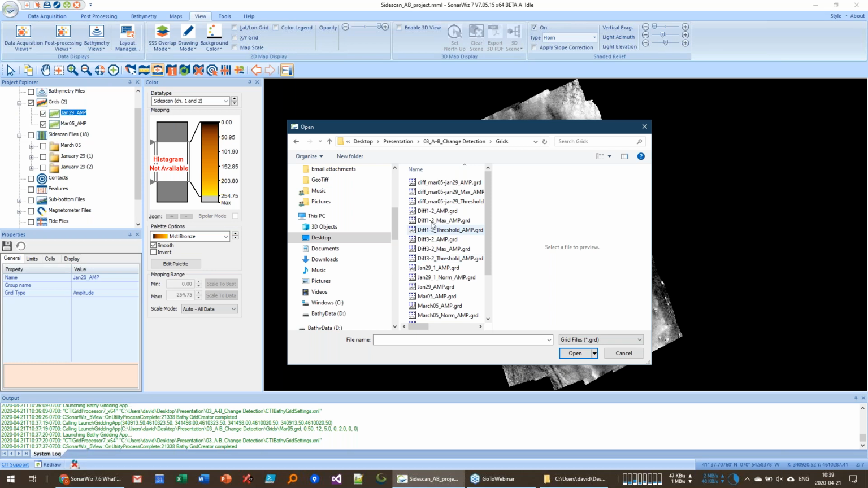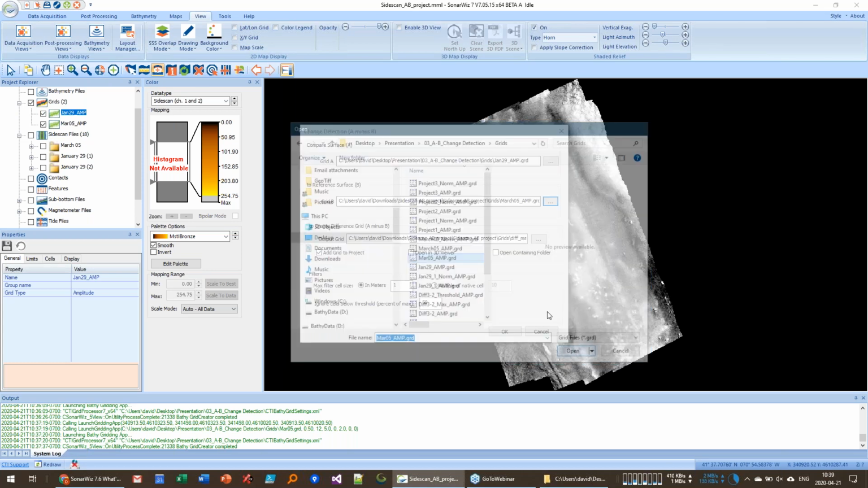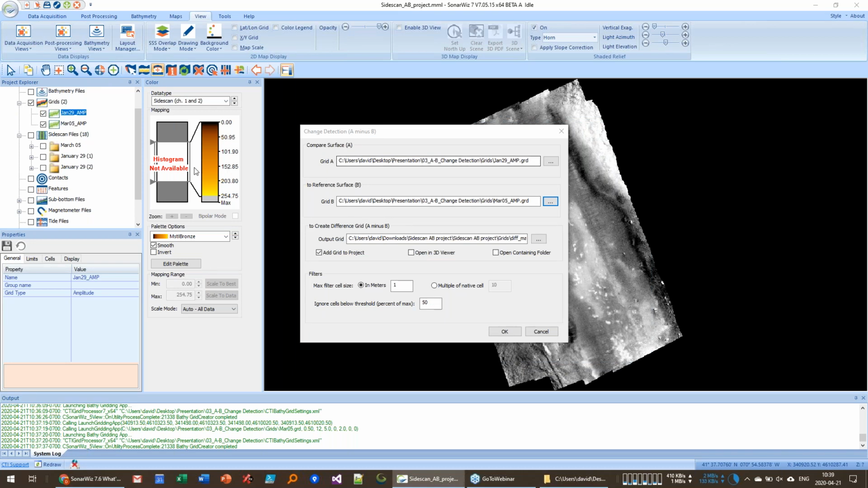Go into grids here. Here's our March 5th. So we've got January 29 amp, and we've got March 5th amp, and we want to call this the difference from March 5th minus January 29th, and we'll add it to the grid. And we've got a couple of options to choose in here.